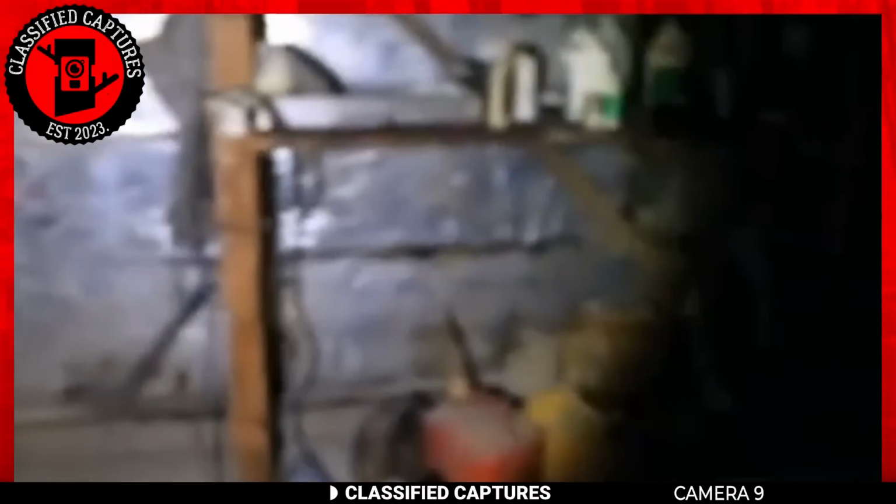Armed with a flashlight and a camera, an unknown individual ventures into a cluttered garage. Inside the garage, there's an established wooden structure for storing materials and equipment. It's unknown if he knew something weird was there, but judging by his movement, he might have. As he points his light at one of the wooden cabinets, a creature's head pops up.